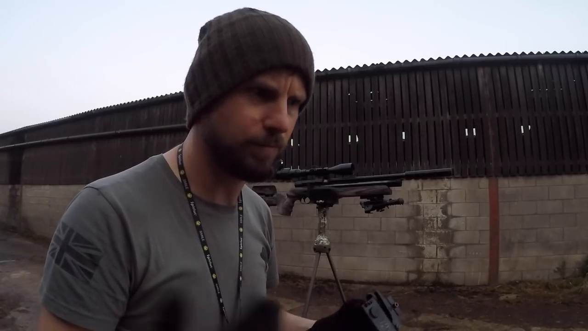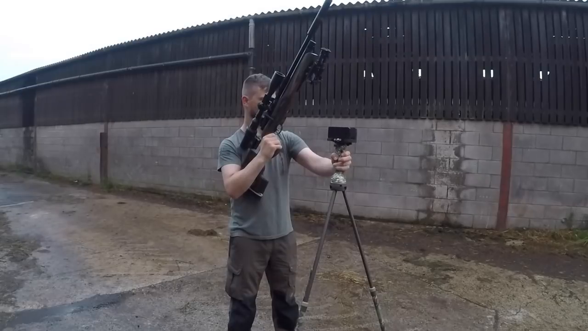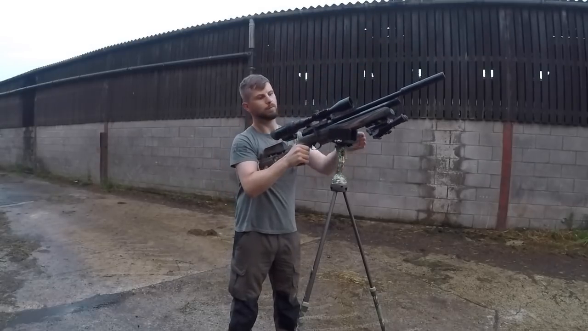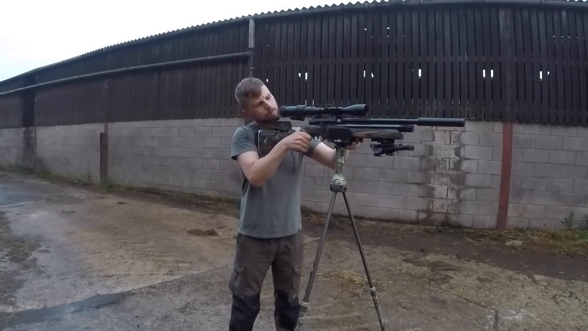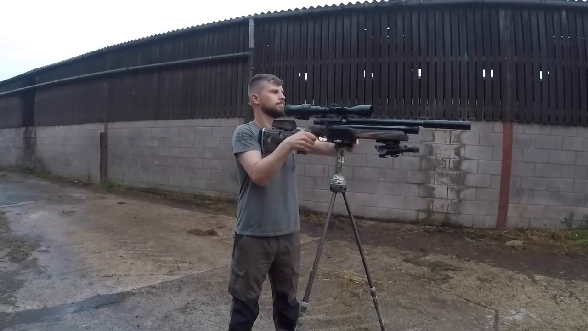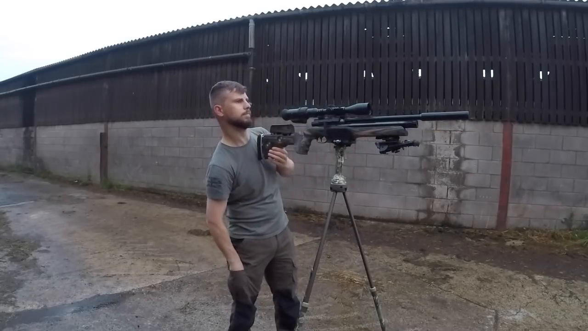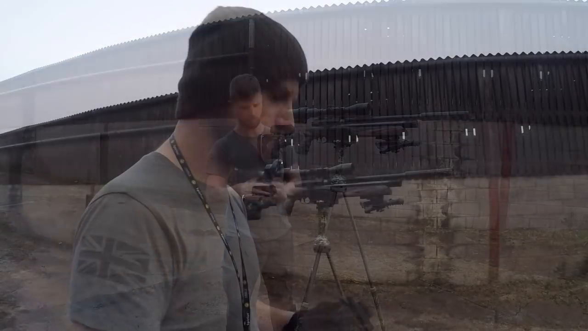So I've put the Impact away. I've got 3 rats. Certainly happy with that. Time now to get my sub 12 S510 out because it's just starting to get a little bit darker. So I've got my thermal here. My pod is on. Getting ready for some nighttime shooting now.